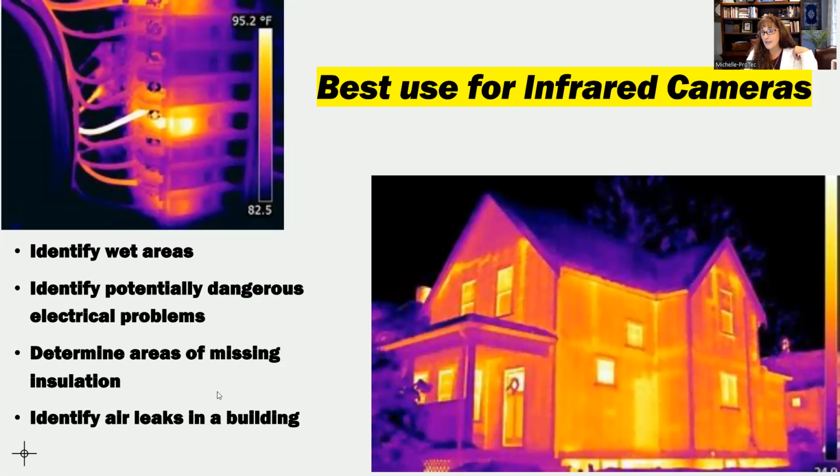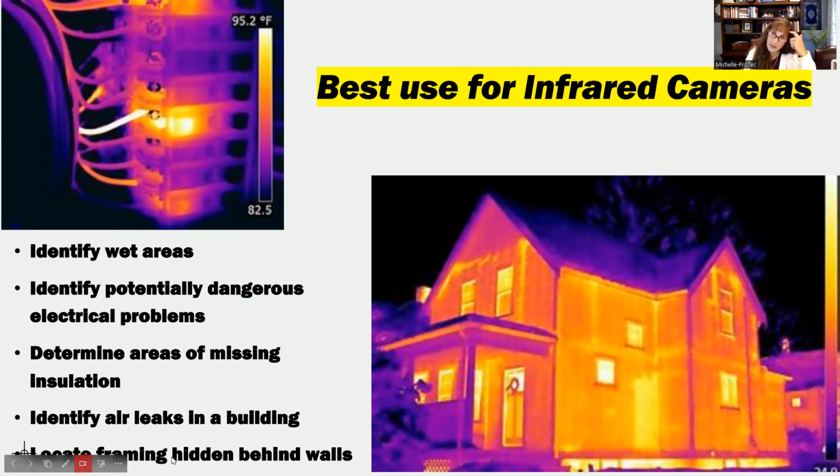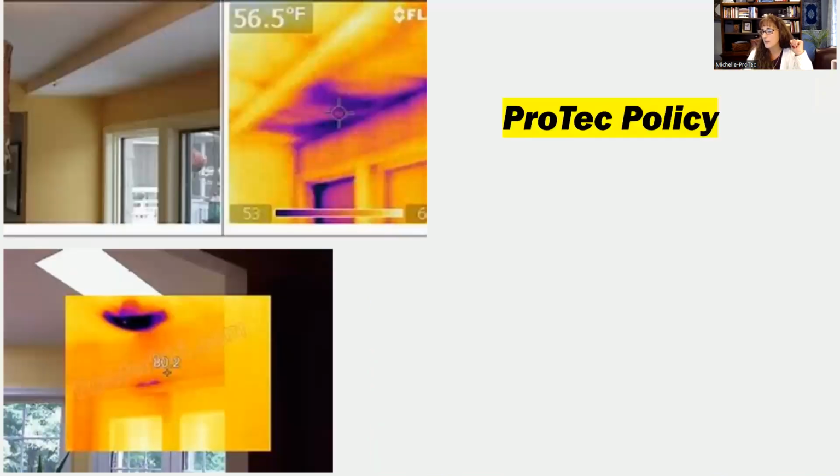And air leaks, another great thing that the infrared camera can do, but it is not included in what we do in the inspection. And I have a list of what we're using our camera for. But locate framing hidden behind walls. Sometimes somebody might want to knock down a wall and they're not sure what the 2x4s are, how far are they spaced? Is there a support beam in there? And we can come through with the infrared camera and help them locate framing behind the walls.